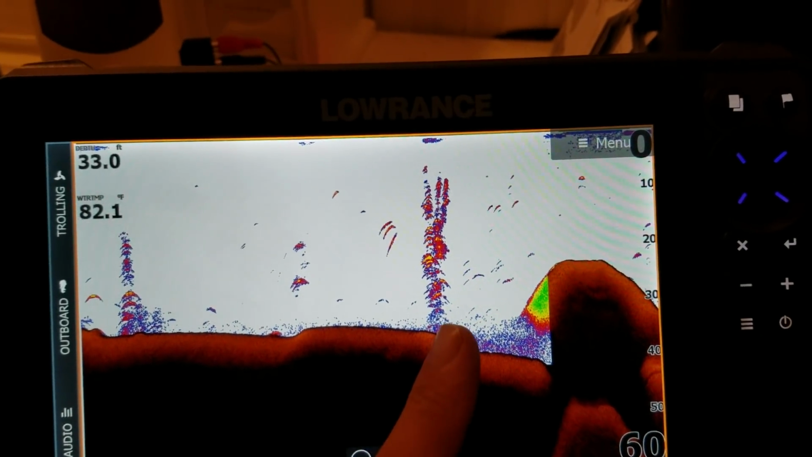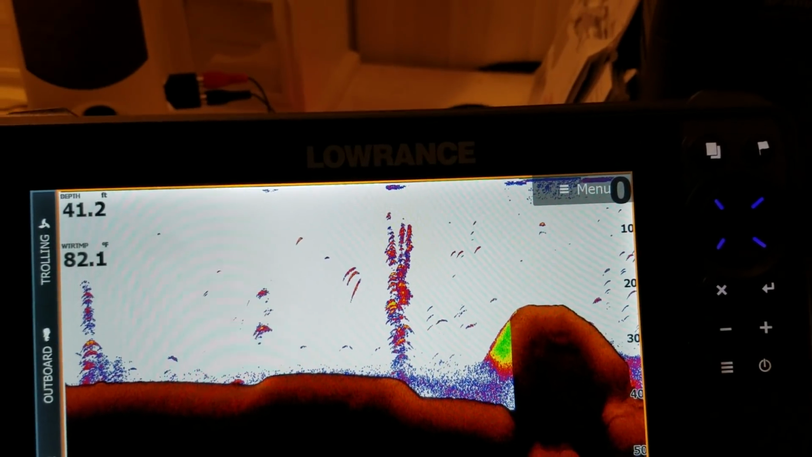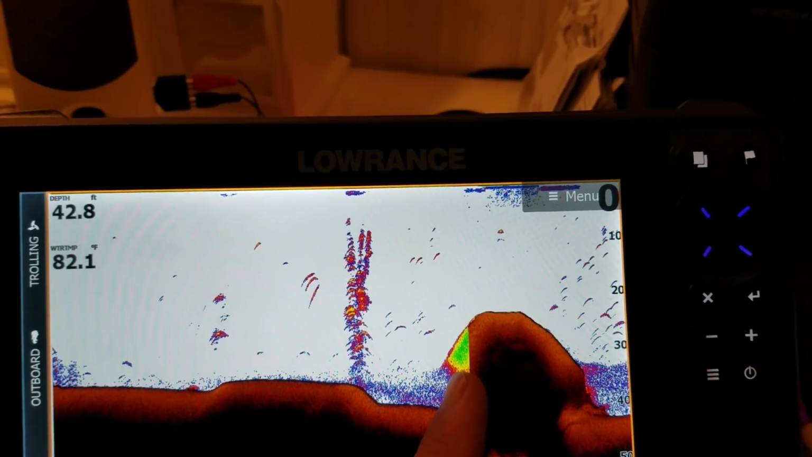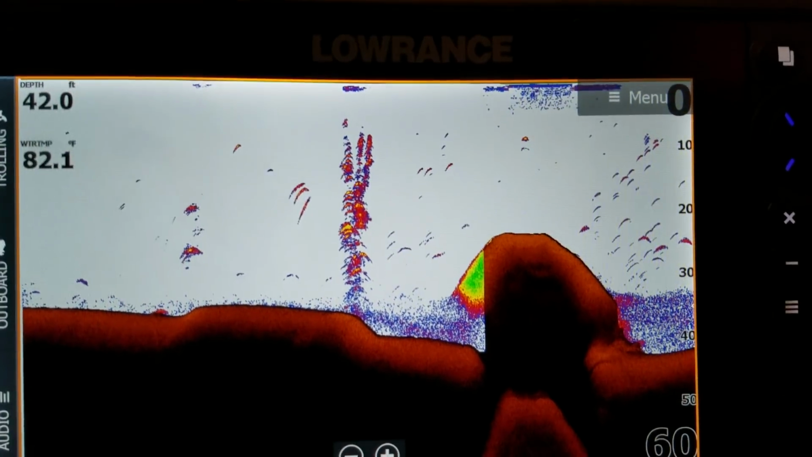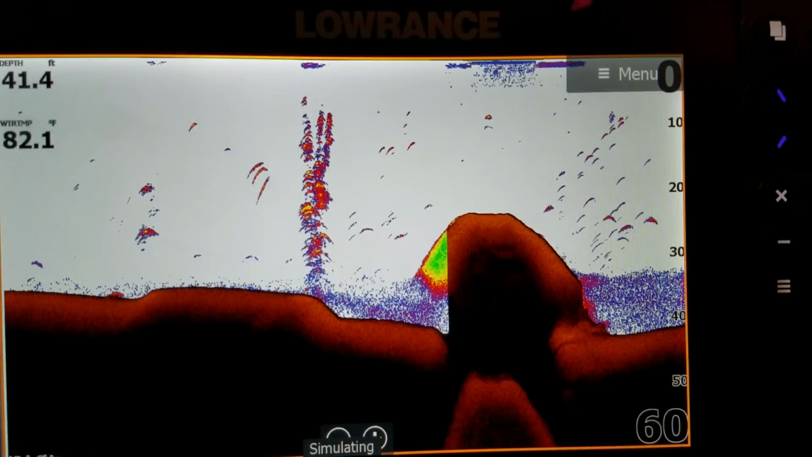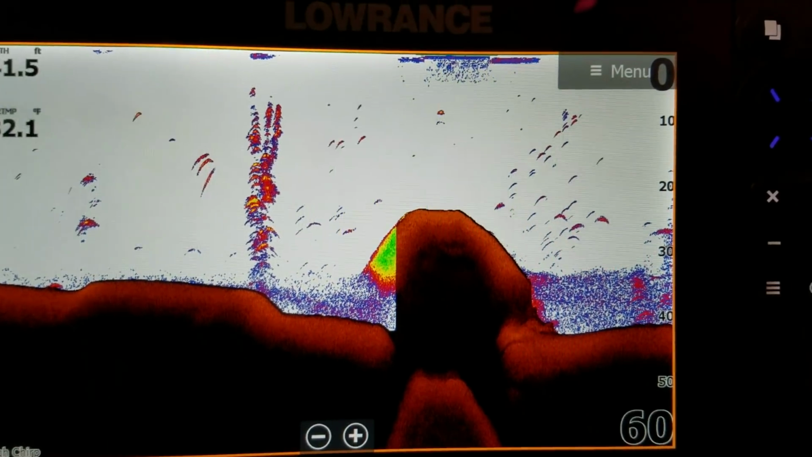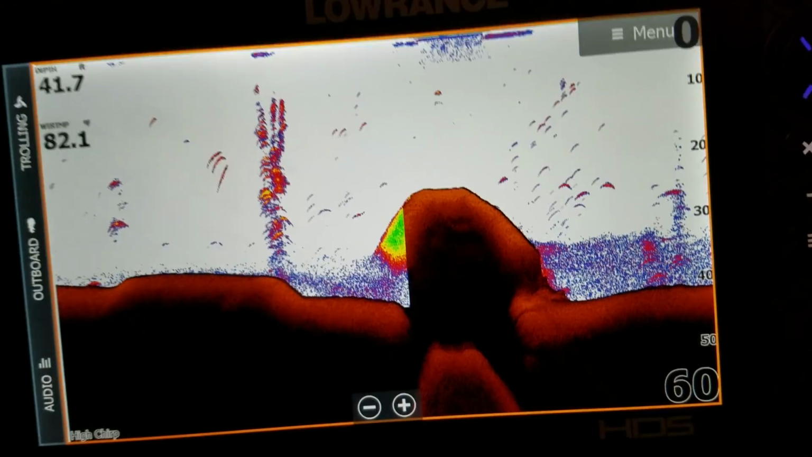Now, you notice something right here. This is palette 13. Palette 13 has a green indicator for really hard spots. And you'll sometimes see that even in fish columns. You'll find it where the center is green. Now, it's bouncing off their bladder. Some claim that you're actually seeing the bones of the fish and how hard they are. But I'll stick with the bladder. Thank you very much. That's what it's really reading.